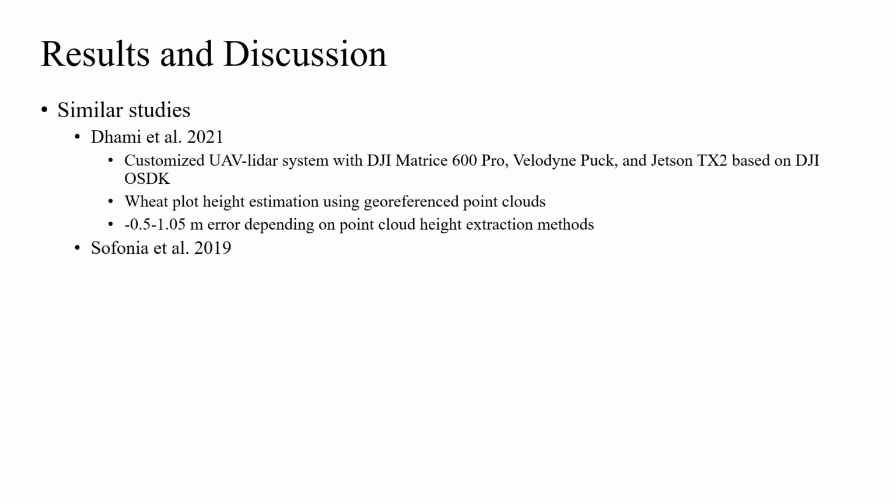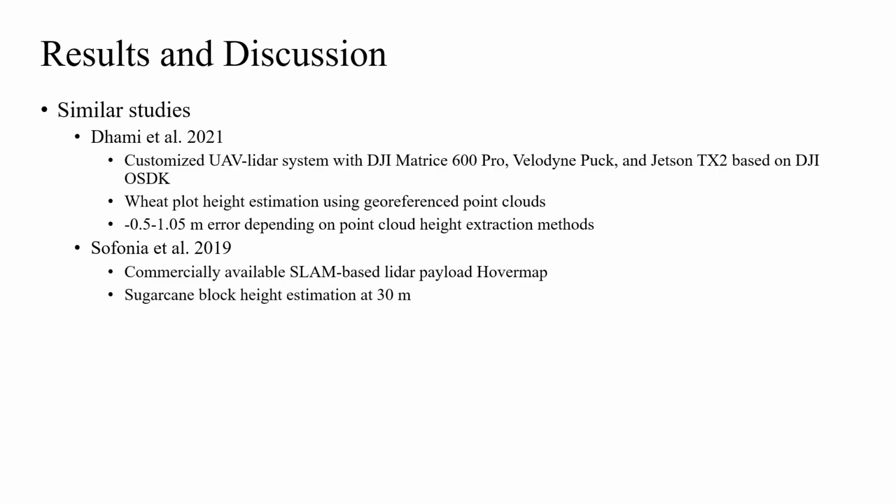Sofonia et al. in 2019 used the commercially available SLAM-based LiDAR payload Hovermap at a 30-meter flight altitude to estimate sugarcane block heights, and obtained R-squared values of 0.91 and 0.93 for max and mean block heights.